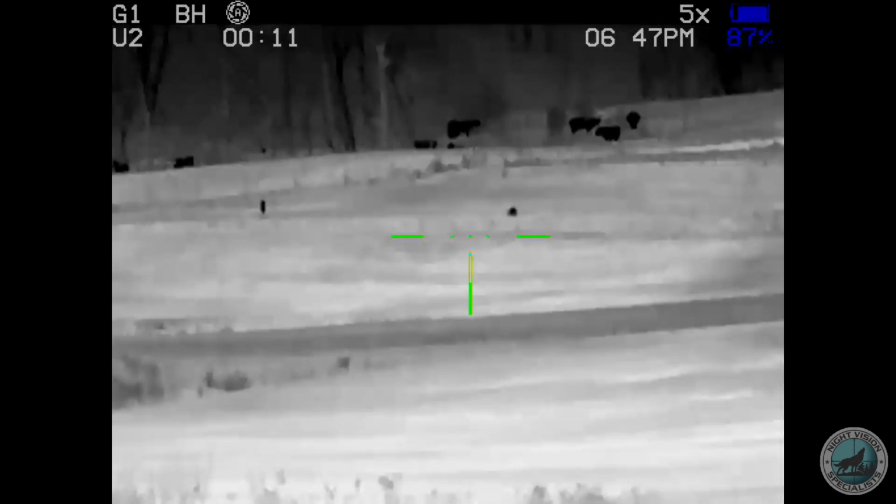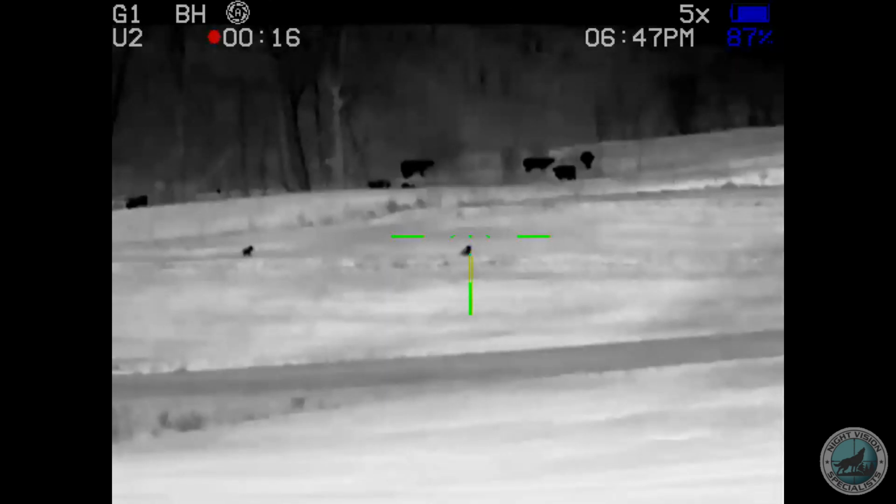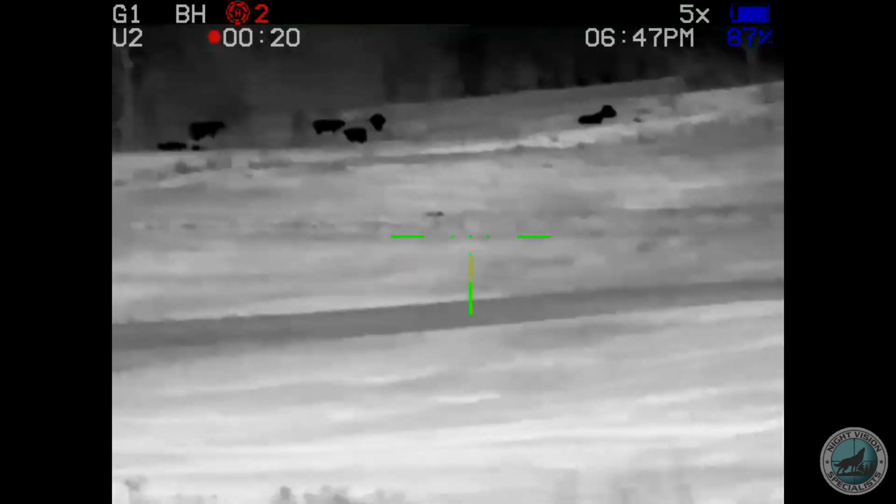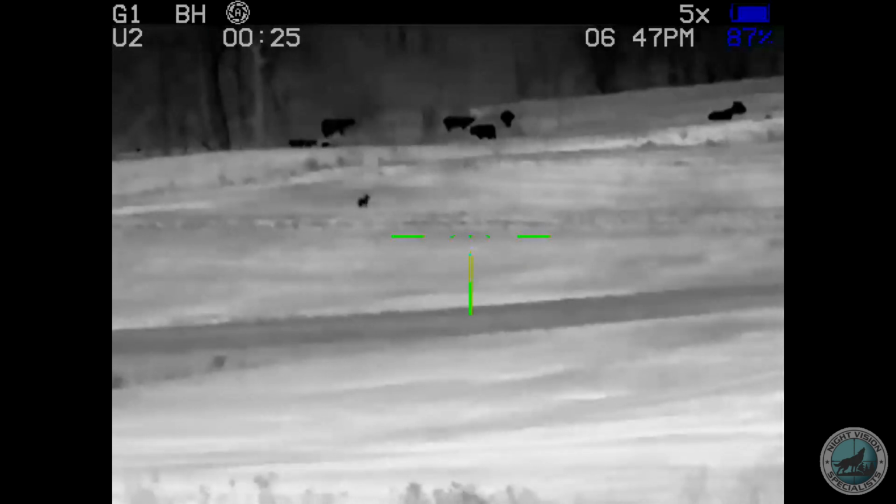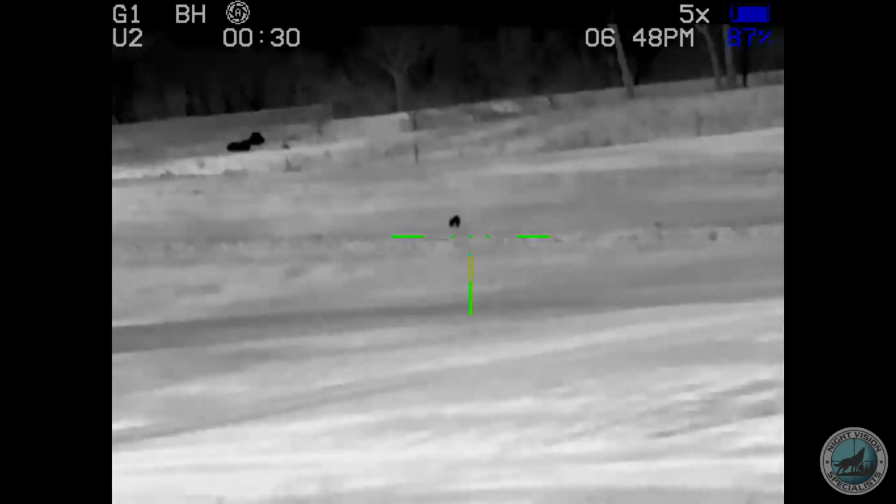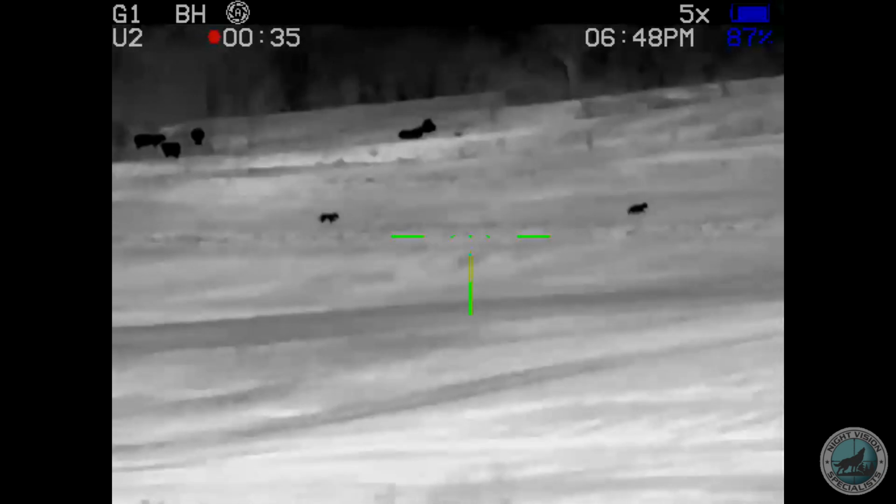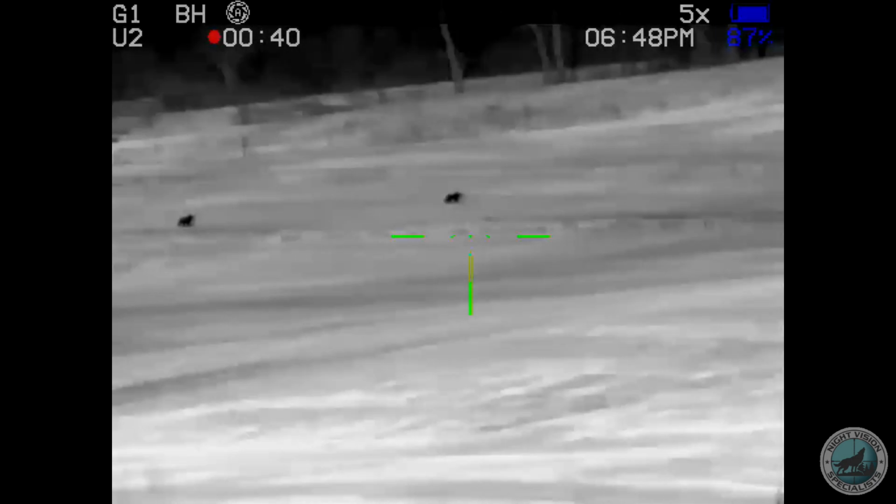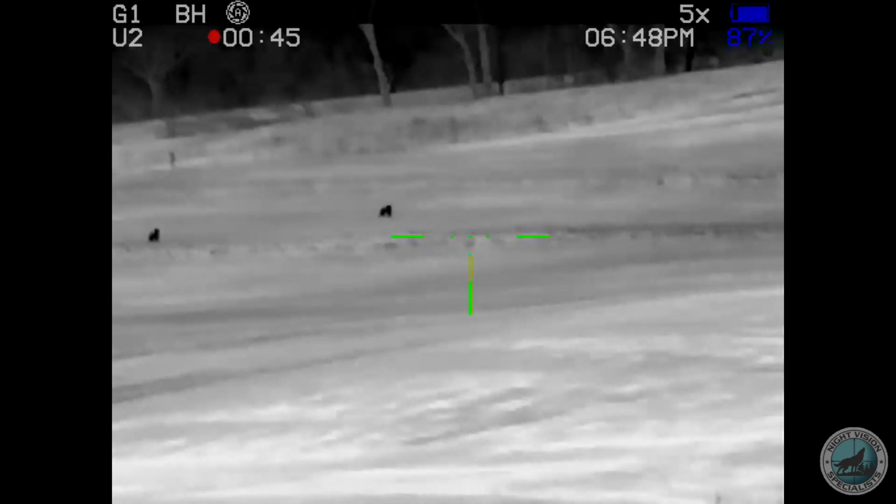those cows are about 800 yards away. So if that gives you some perception of just how far away those coyotes are. And you notice that I'm running the scope at 5 power, so that's zoomed in 1 click, because the scope is a base power of 2.5. And I really enjoy the Black Hot on this scope. The clarity of the Black Hot, in my opinion, is the best I've seen.